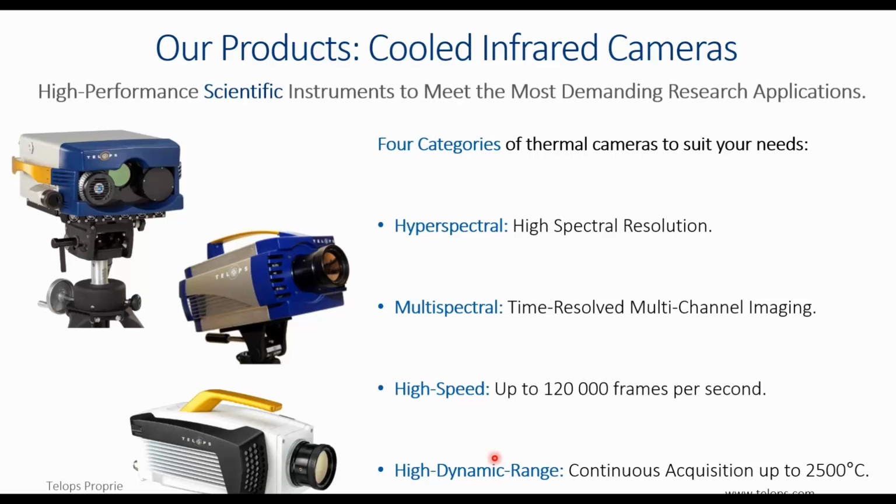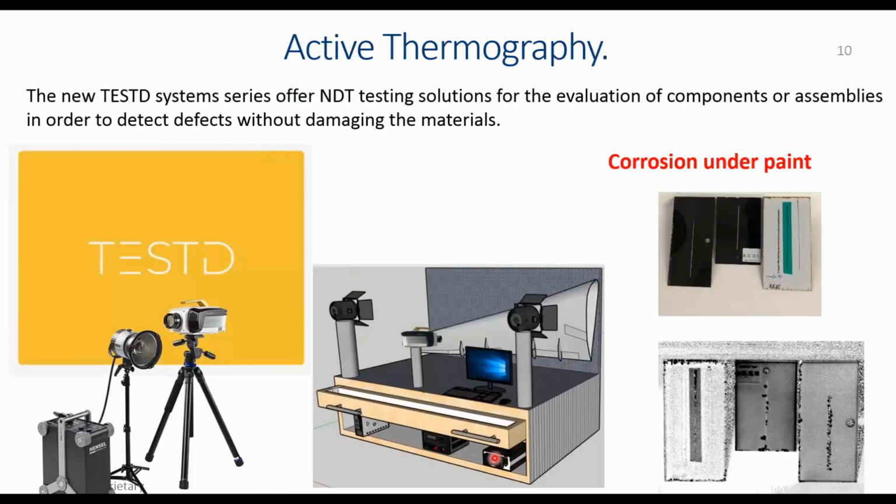Now, we have been doing infrared camera business for 20 years now, and recently started to include in our product line integrated systems with our cameras. Those integrated systems include active thermography solutions called Tested here for a wide variety of applications.